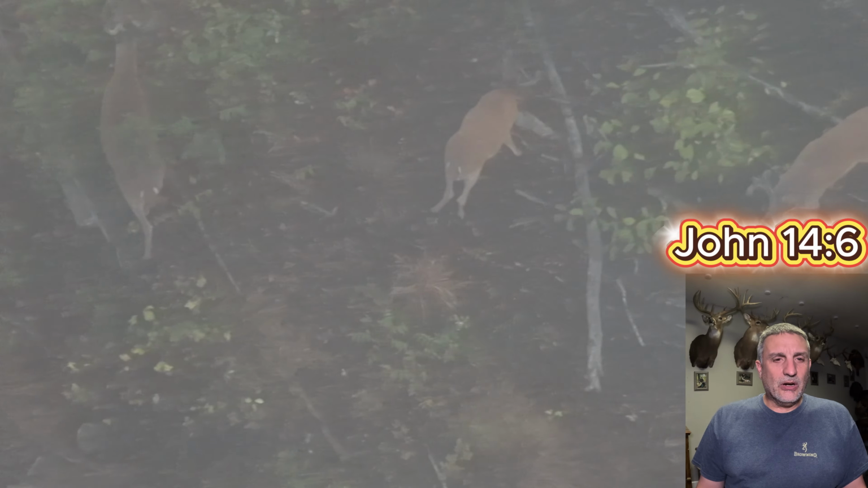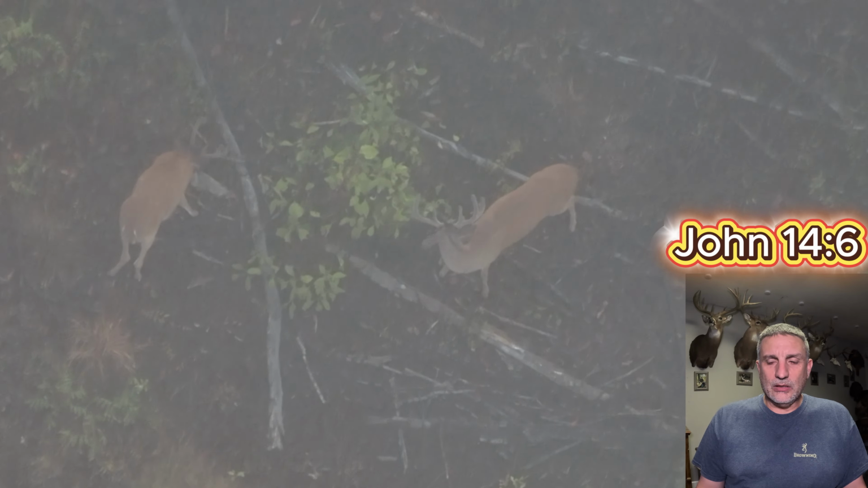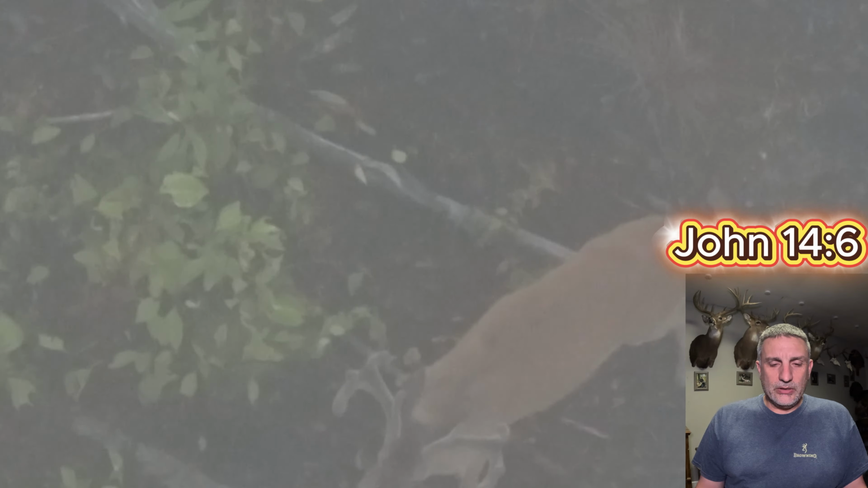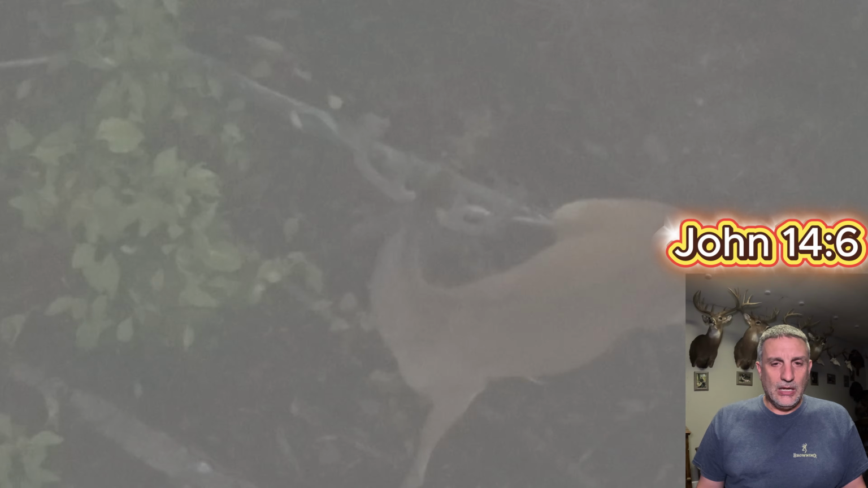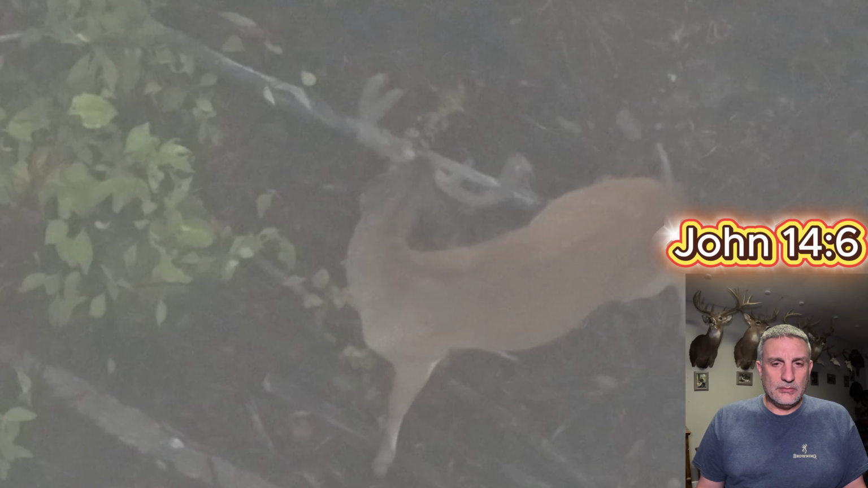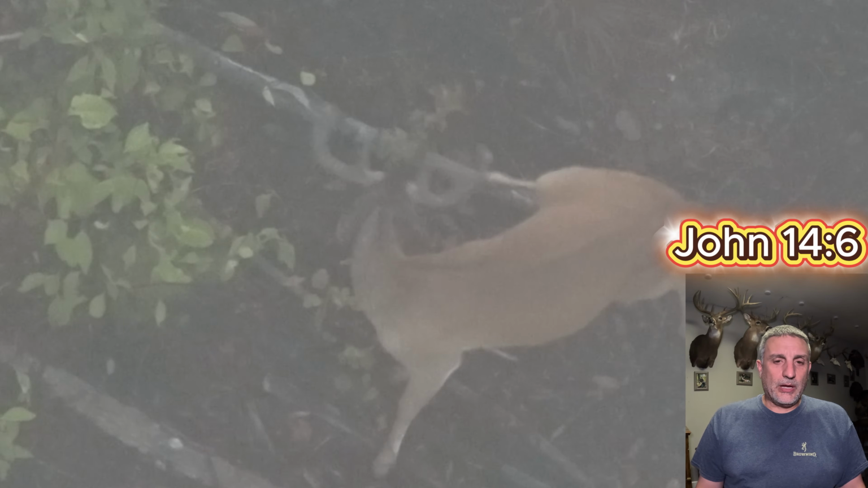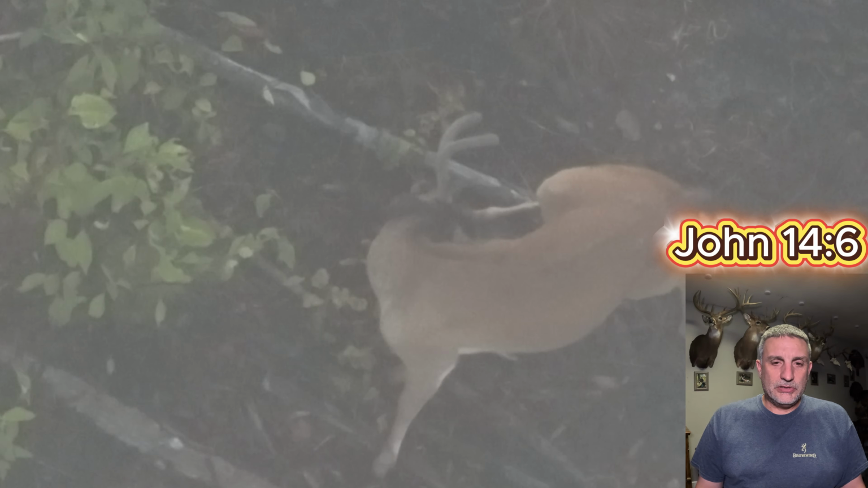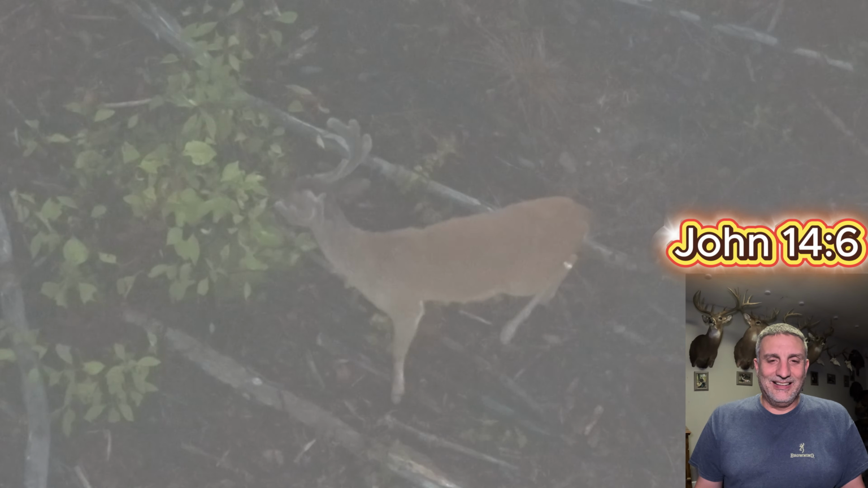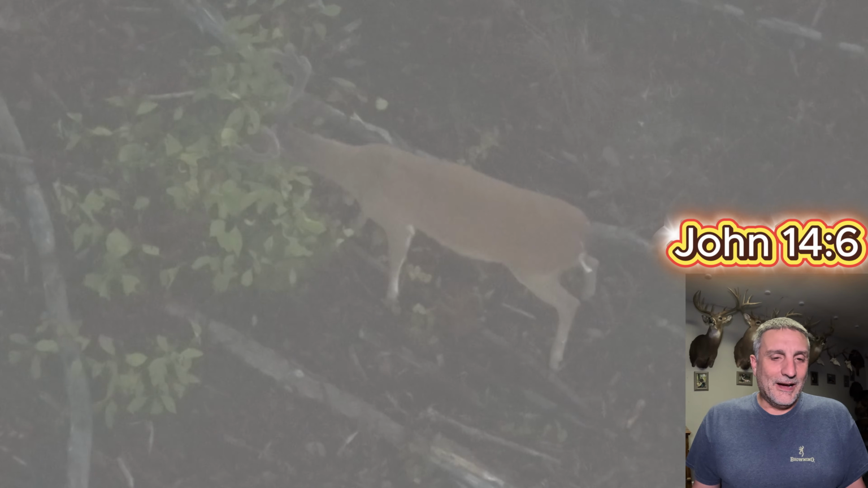And I've noticed that these deer are always kind of pawing and itching at their antlers. Sorry about the movement right there with the drone. I don't know if they get ticks on them or if it's some kind of bug or if it's just real sensitive, but I don't know if you guys have noticed that. They're just always kind of pawing at them. Anyway, not sure what's up with that. Do you see him just kind of running? I guess he's just scratching his head like anybody else. It's funny to watch though.